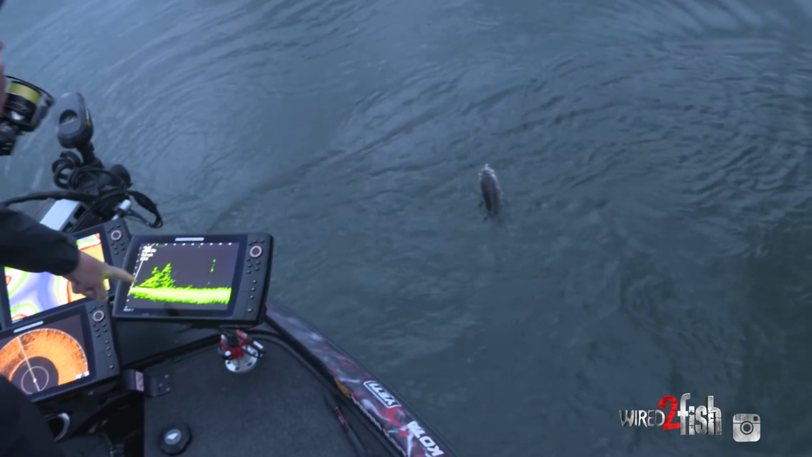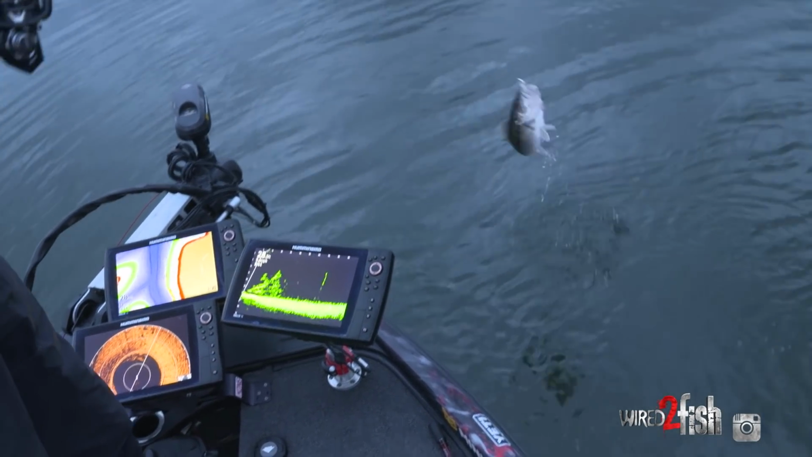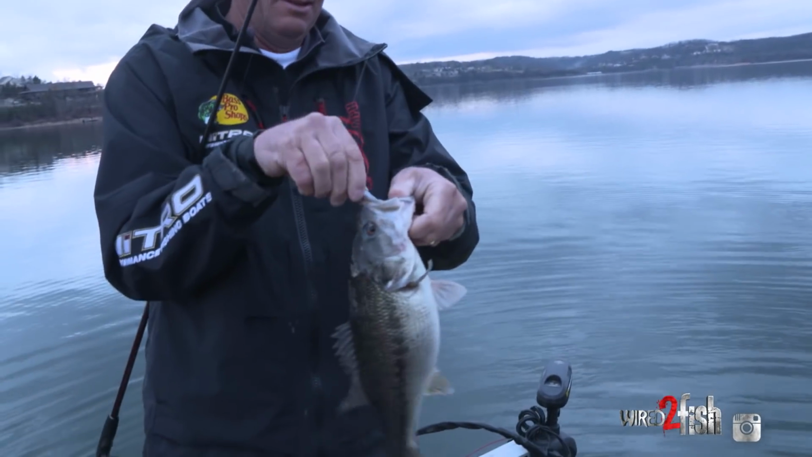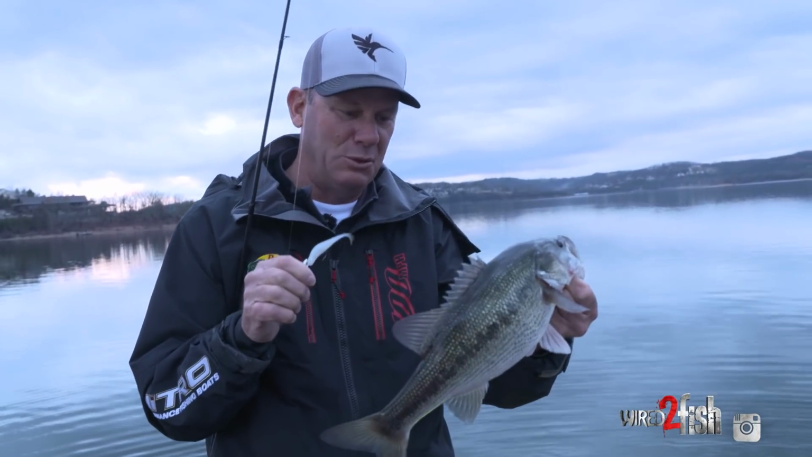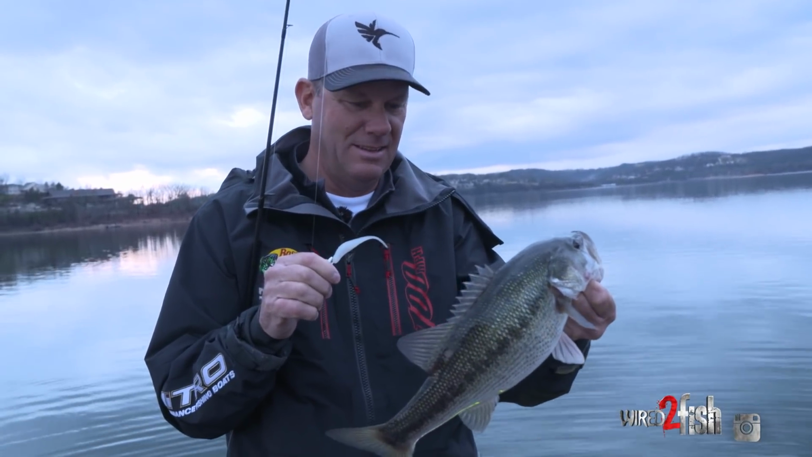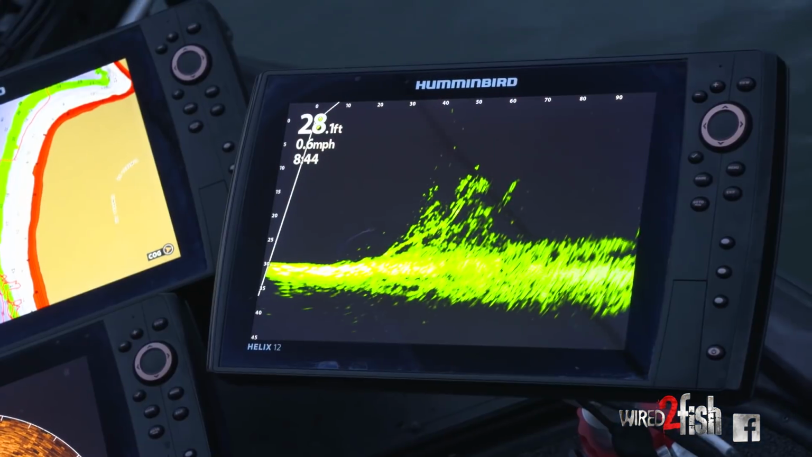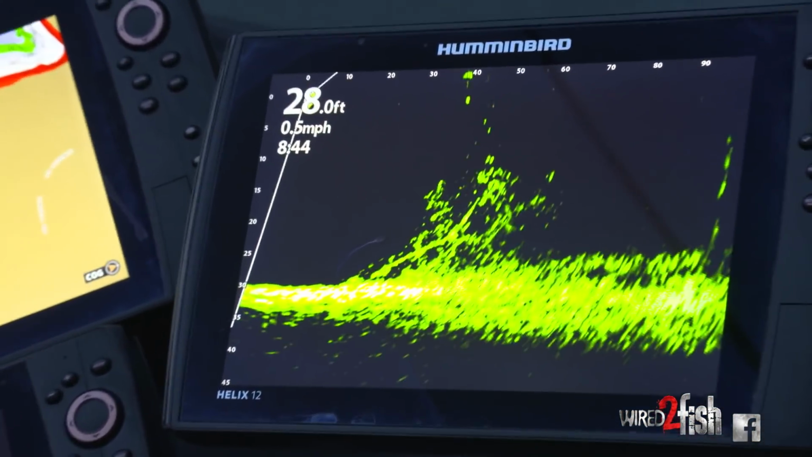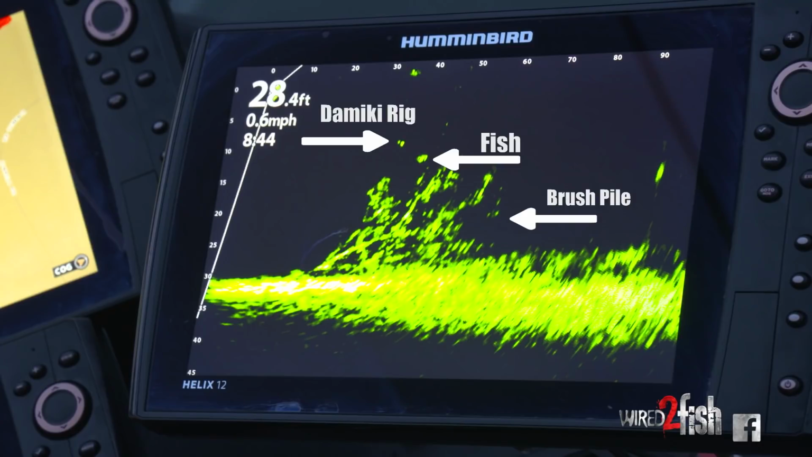You can see right here on the screen, you can see the brush top, and I dropped it right to it, and he came. Not a huge one, but just a good solid 2-pound Table Rock spot. That's exactly what Mega Live will do for you. You always got to be watching. I didn't see that fish, but I pitched this Damiki to that brush top, and I saw him come out of the brush top and come up there and get it.